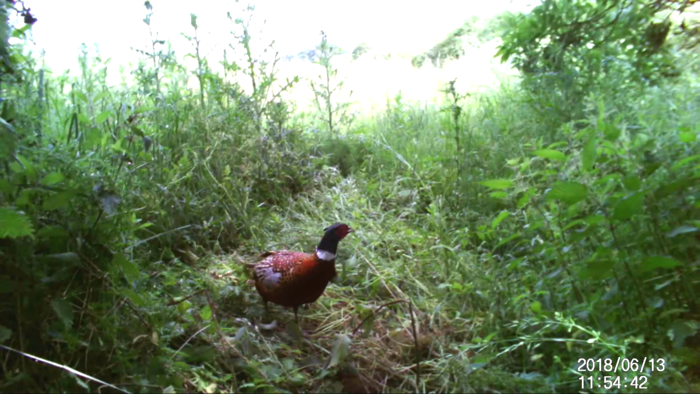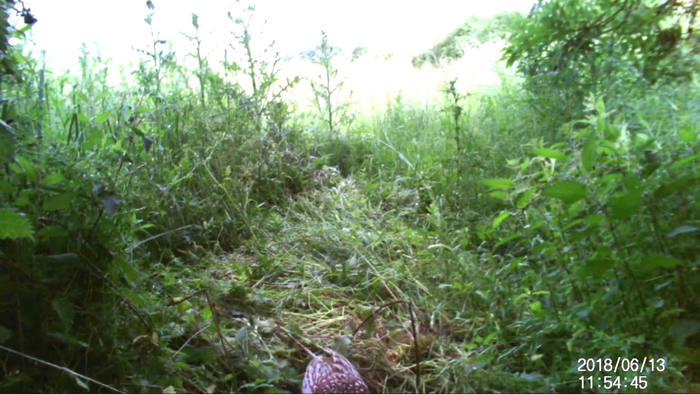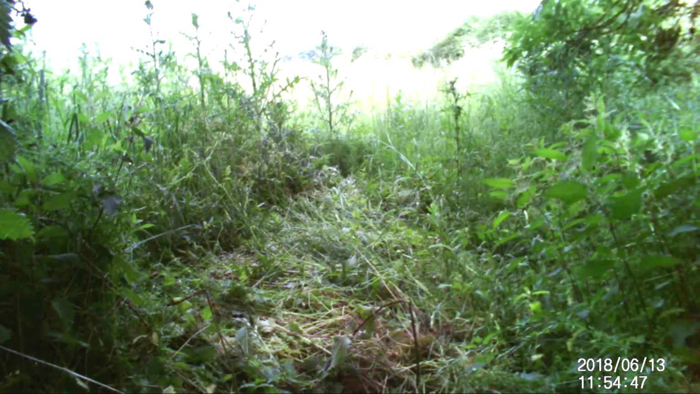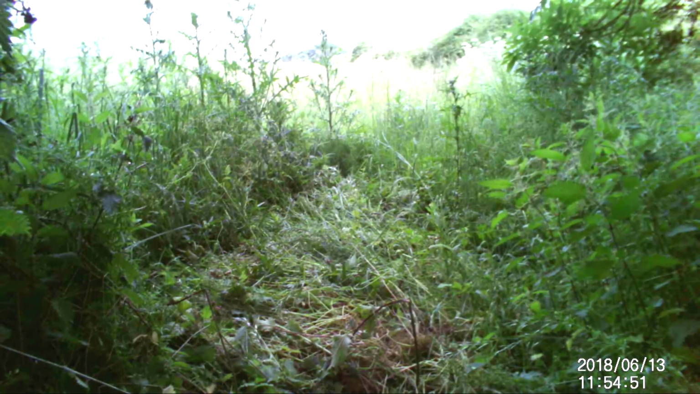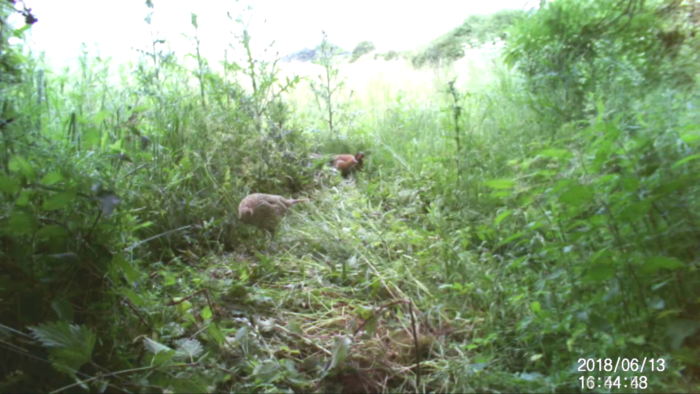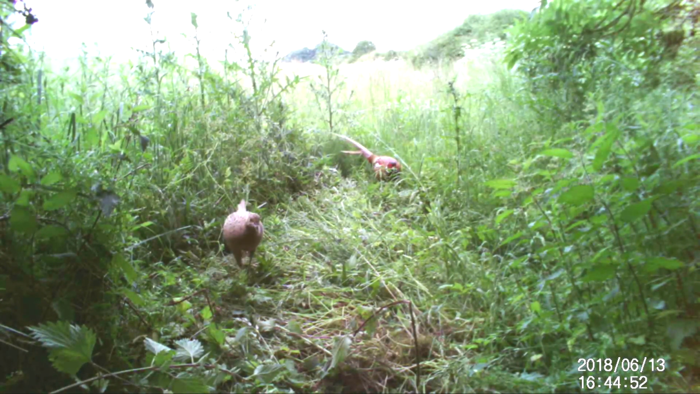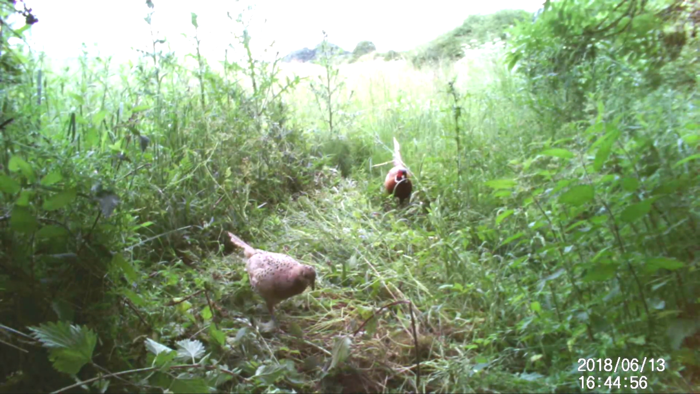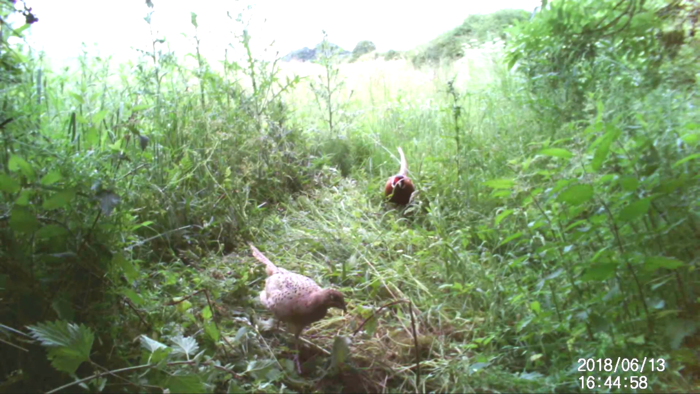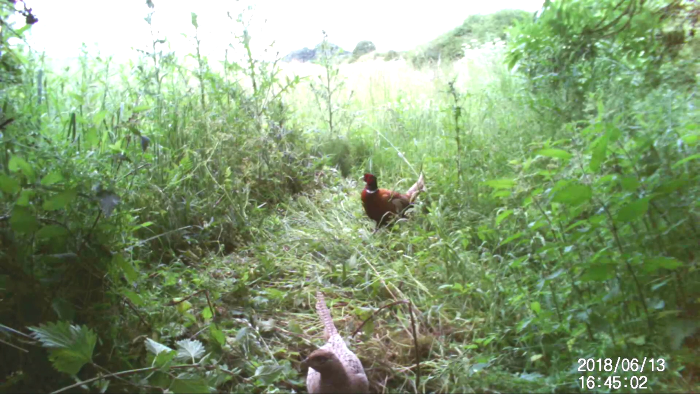Another sunrise. And there's the cock pheasant again. No way of knowing if it's the same bird. But you only ever hear that alarm as you startle them. Never heard that low clucking sound before. There's maybe the same pair or a different pair, and it looks like the male has got a broken tail feather.